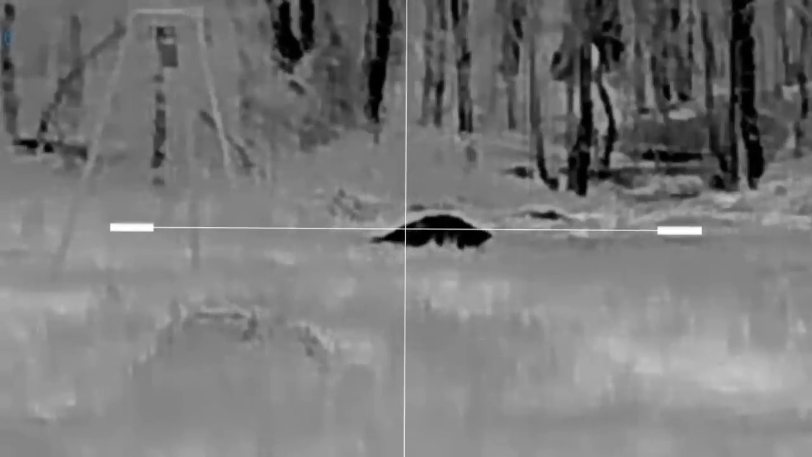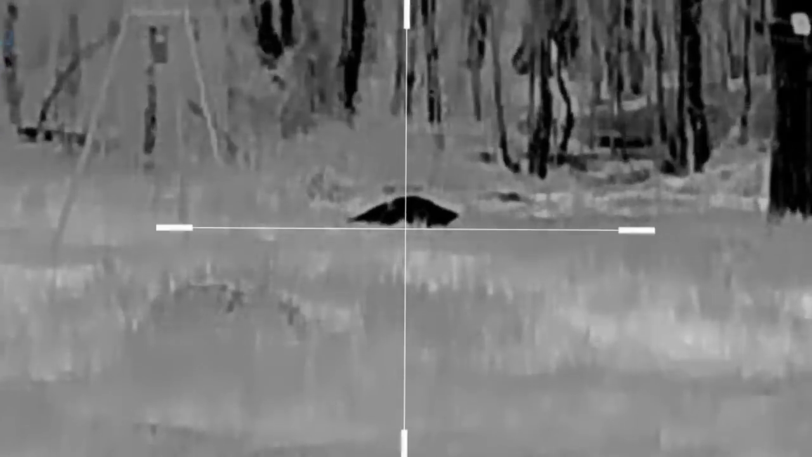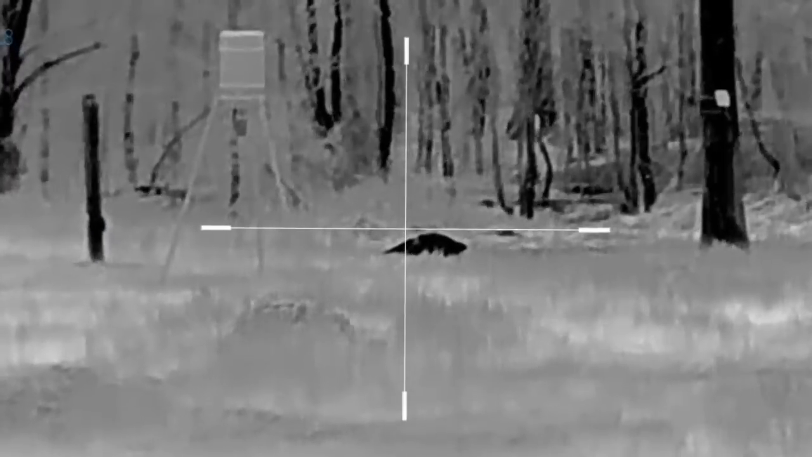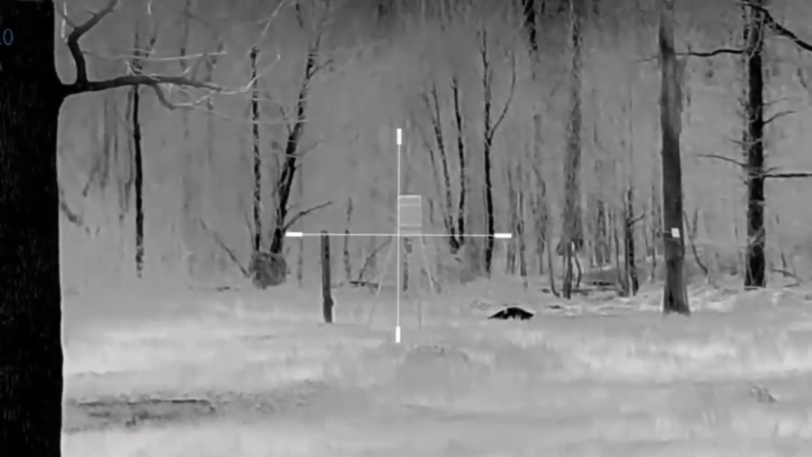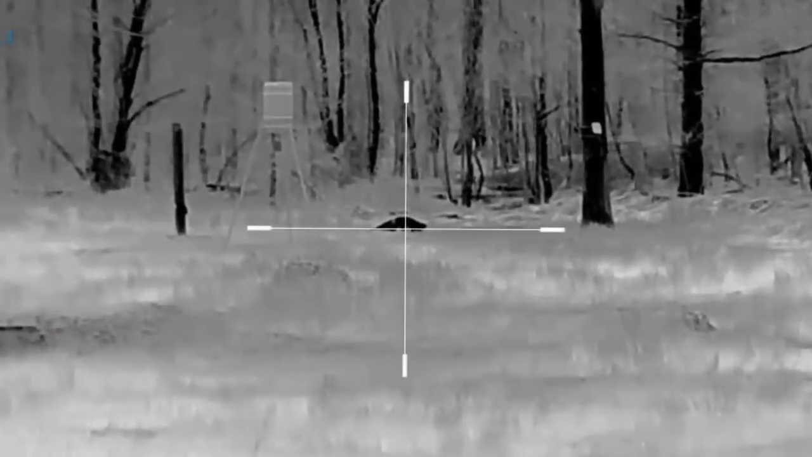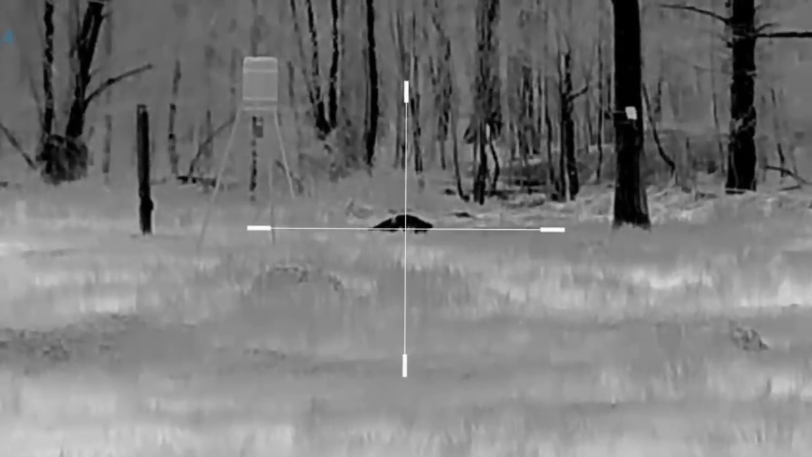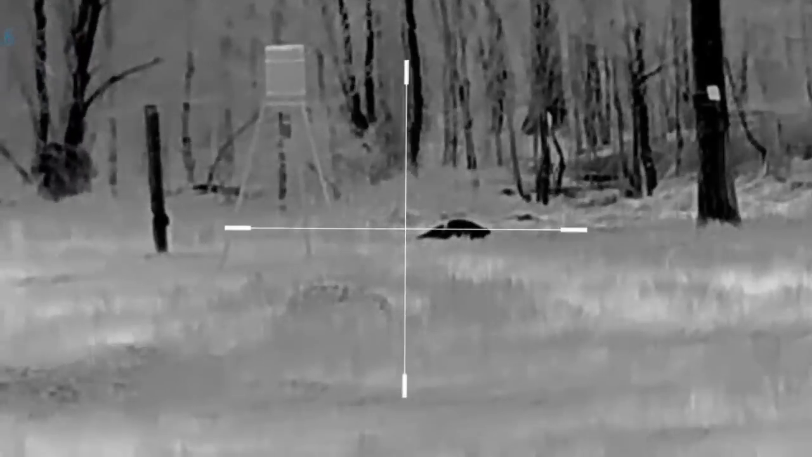We've had some good hunts with that scope already, still using it. But this thermal is just a whole other level, y'all. And that's 110 yards to that feeder barrel. I think he's past it because we poured out corn well past it. So that hog is roughly 125 yards, and I mean, it lit him up.